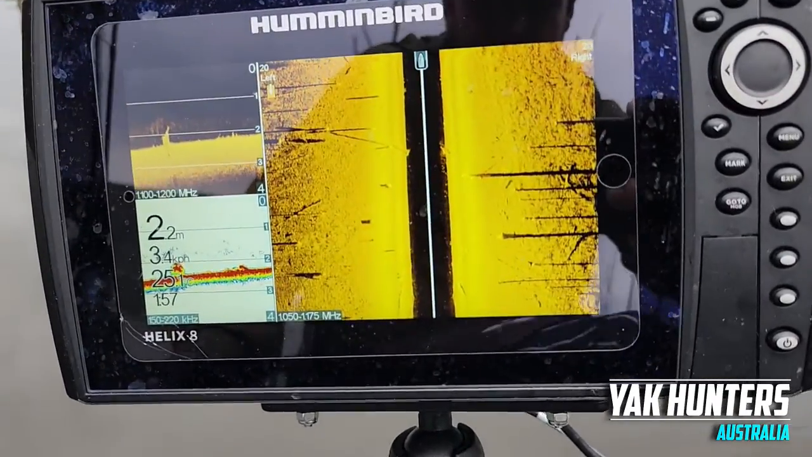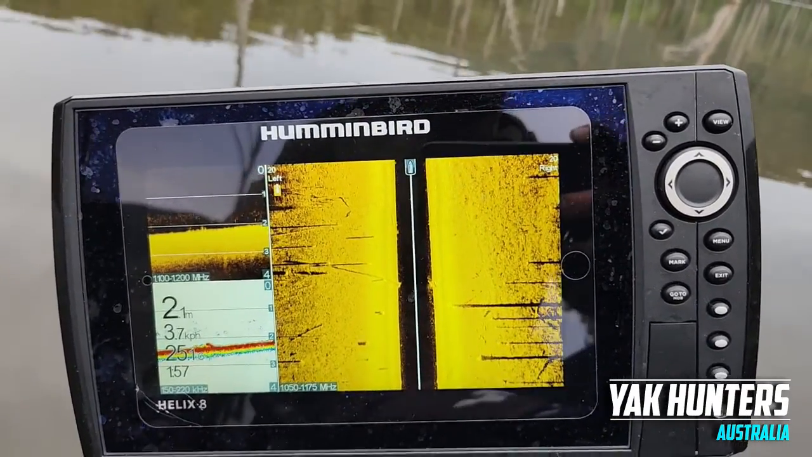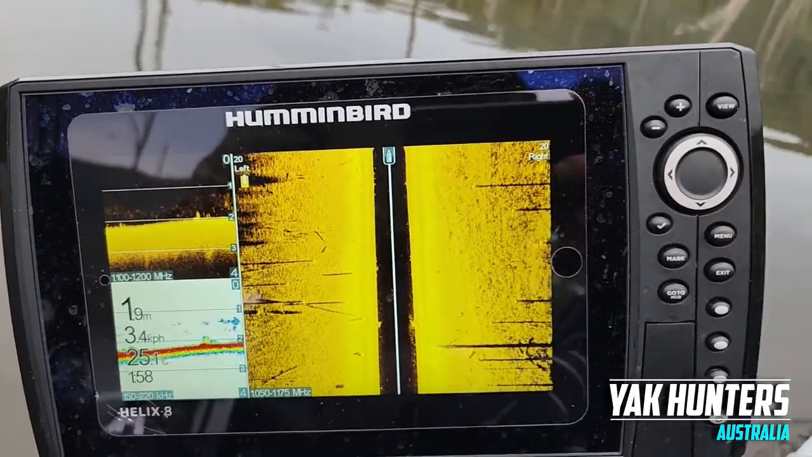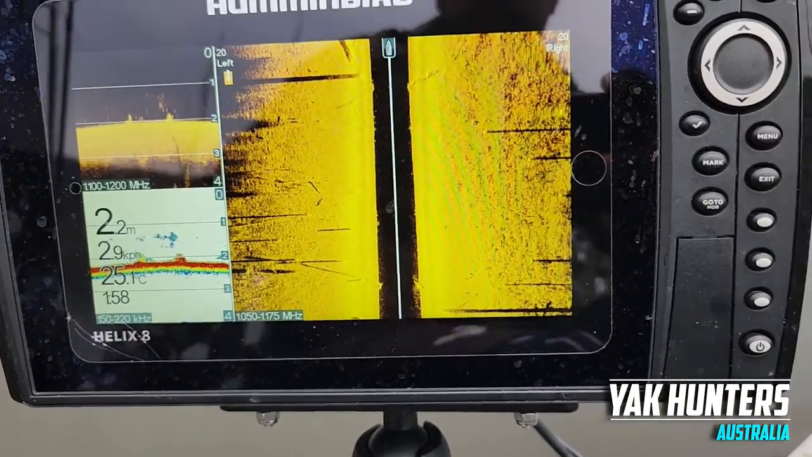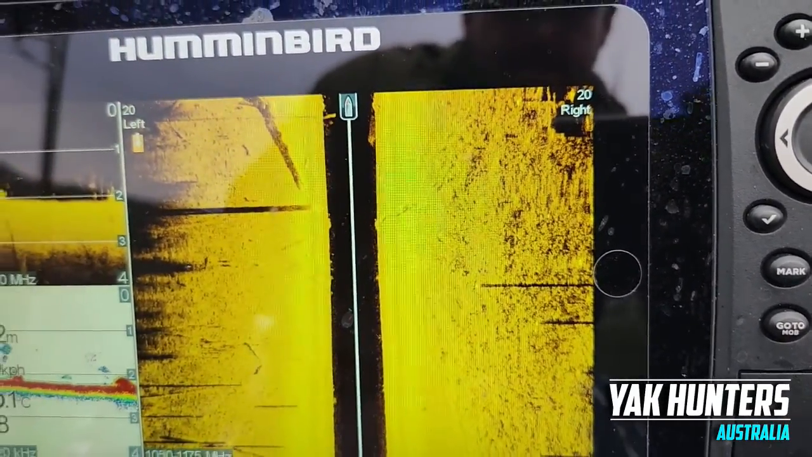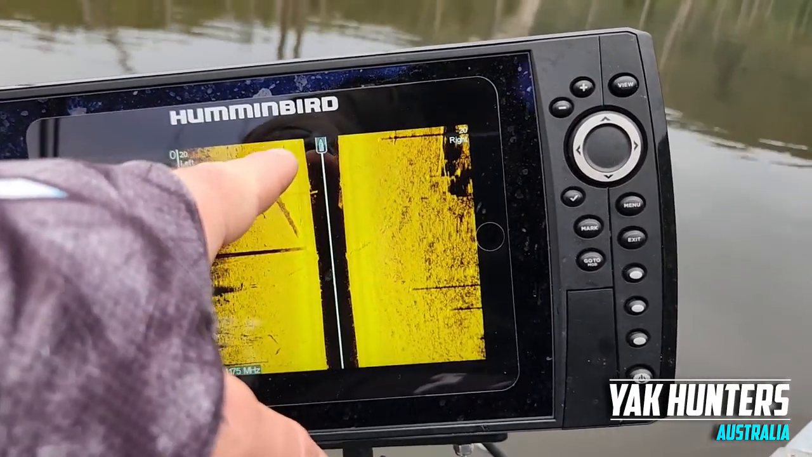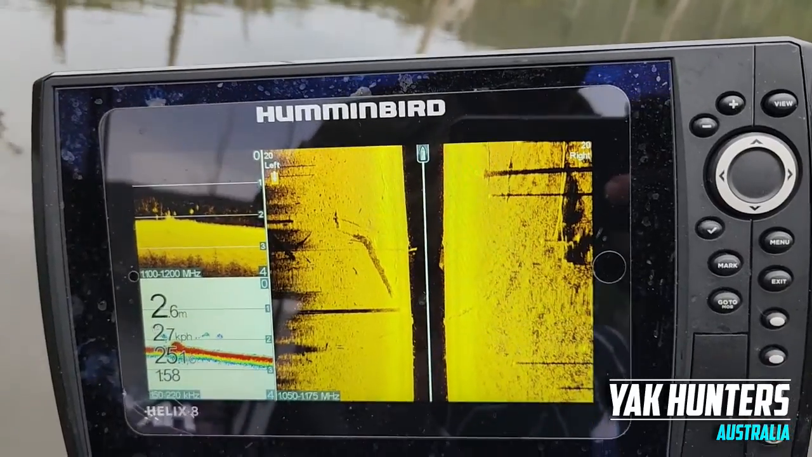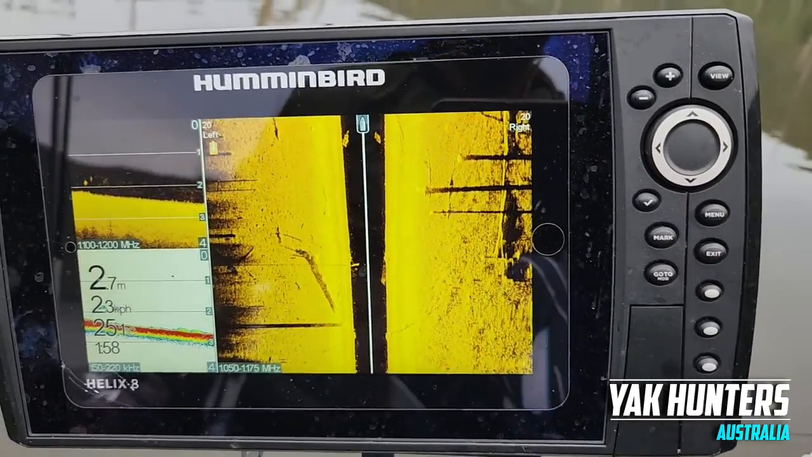That I'm using today is a Humminbird Helix Gen 4, and this is equipped with side scan and mega imaging. So there's three windows or screens that I'm currently looking at here. The first one is your down scan, this one's your sonar view, and this one here is your side scan. And as you can see, it's set to 20 meters to the right and the left. So as the sounder picks up information, as you can see, my vessel's moving forward, and the information that appears at the top of the screen is the newest information. And as I move past, it then becomes old information, which will be here behind you.